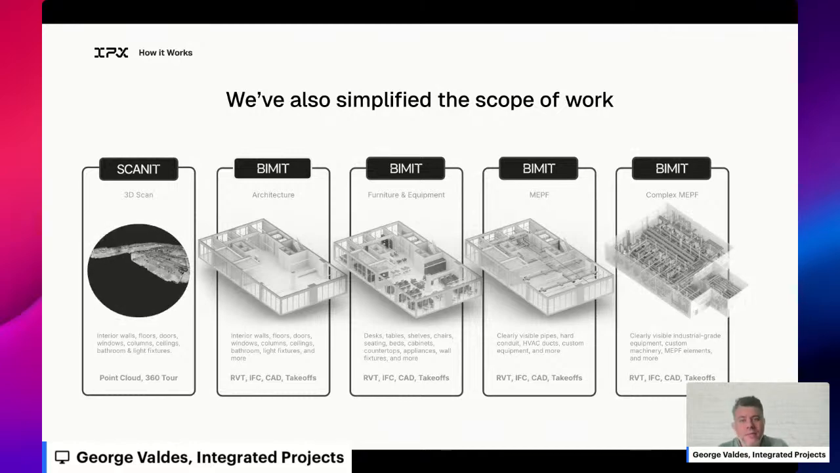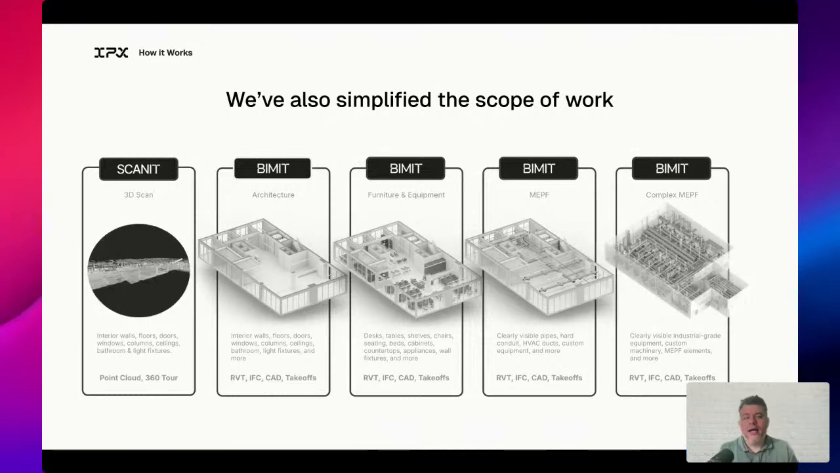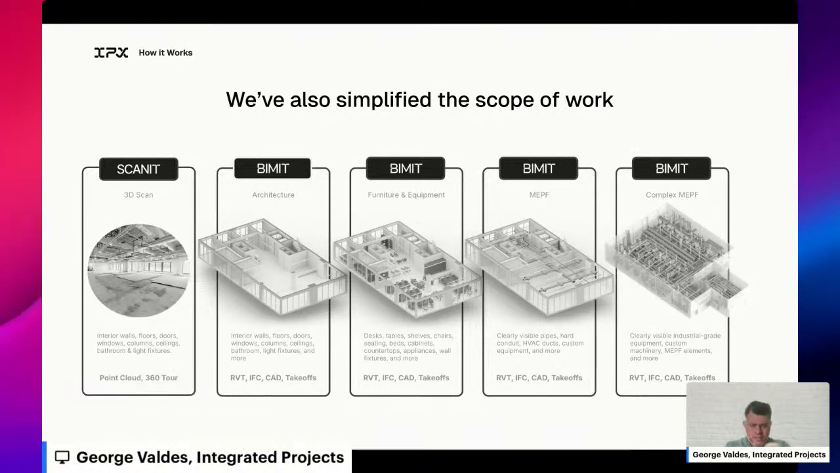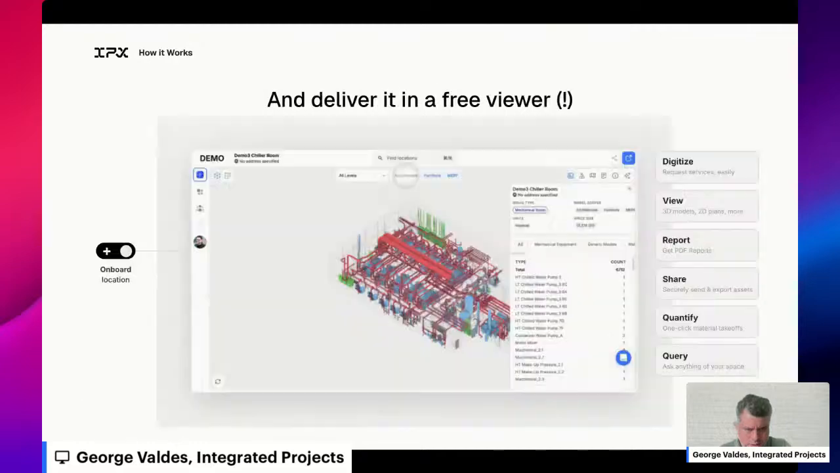The built environment is very messy, so we've put a lot of work into streamlining this for our customers. We do that by giving them a simple menu of options, allowing them to, for interior and exterior purposes, select architecture scope, mechanical MEPF scope, and furniture scope even, and just define that. We give our customers a very simple definition for these things, so it simplifies the process.